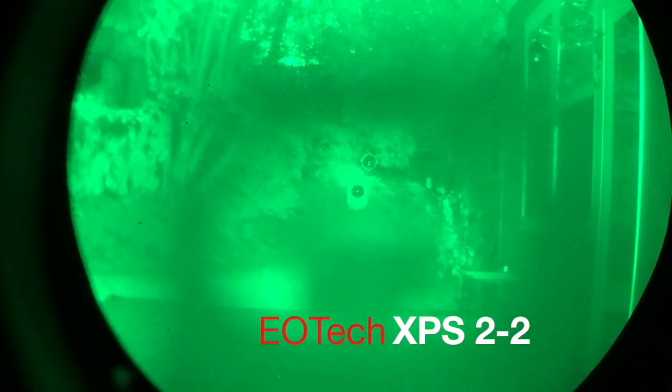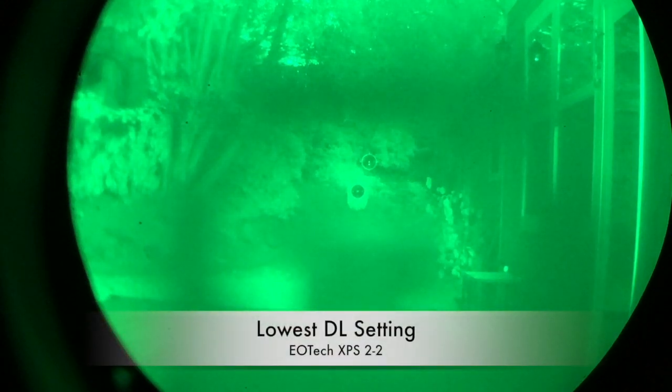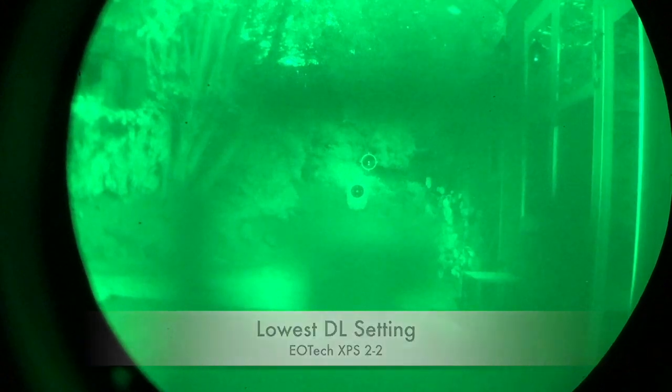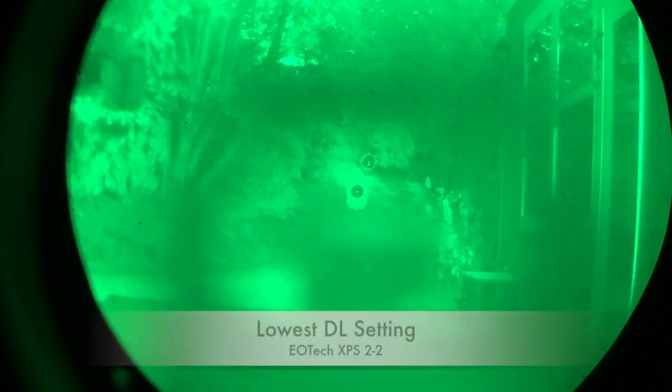What's interesting is next up with the XPS 2-2, which is my older EOTech since 2012. On the lowest daylight setting, it's actually a very faint view, so on the second setting it's actually very good, so it's almost like I have two night vision settings, although by specs there are none. So you can tell that my lowest daylight settings on the XPS 2-2 are much weaker than the newer 518. But actually I like this because this is the setup I'm using.